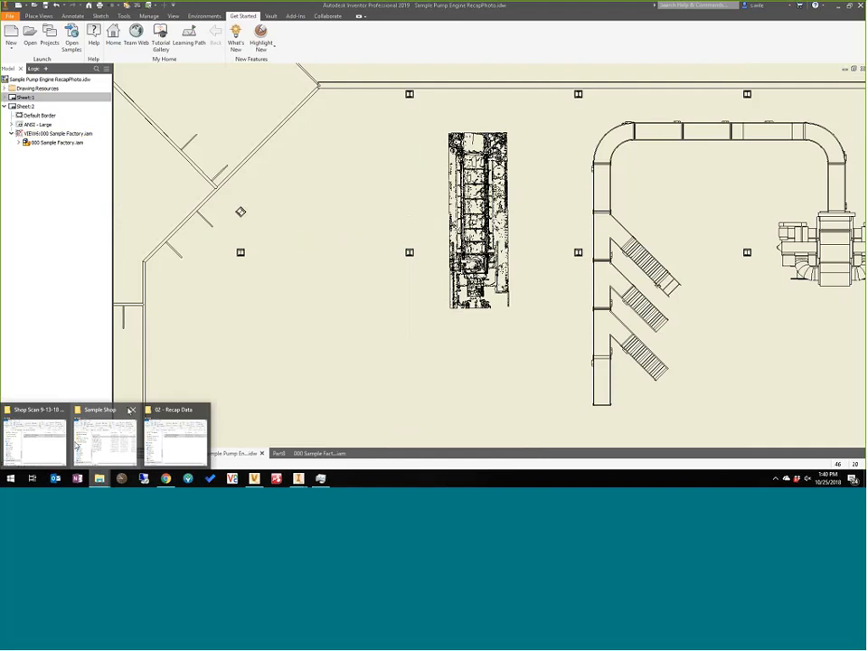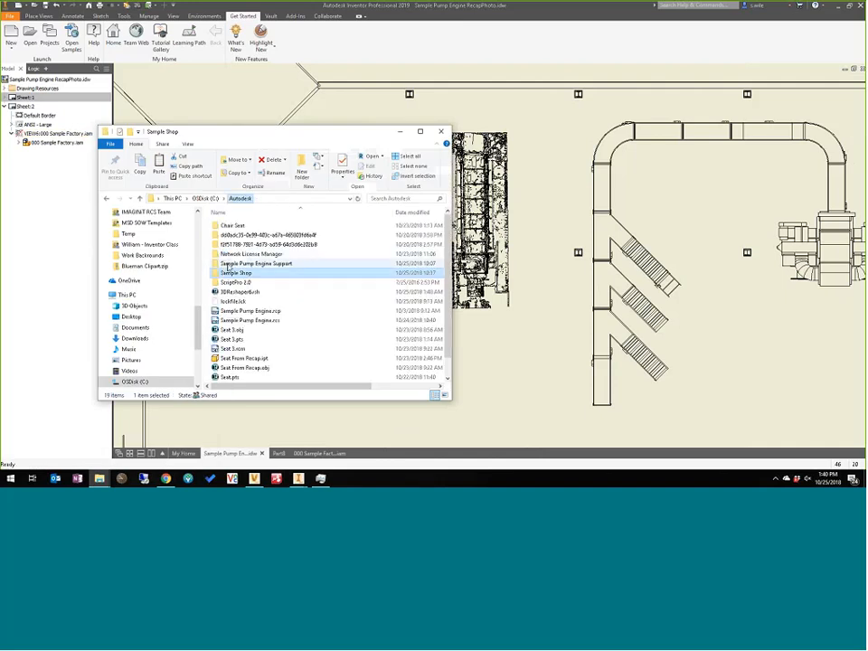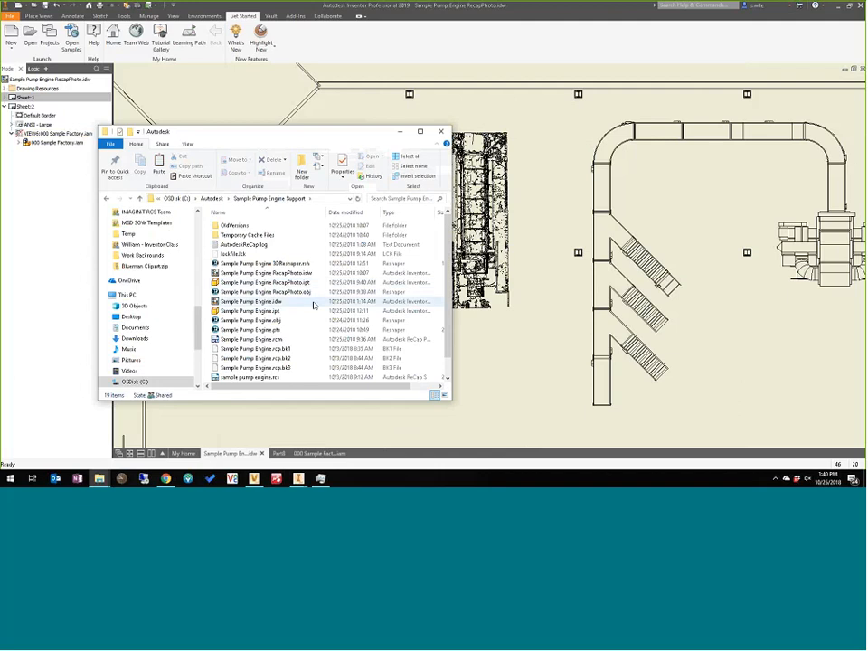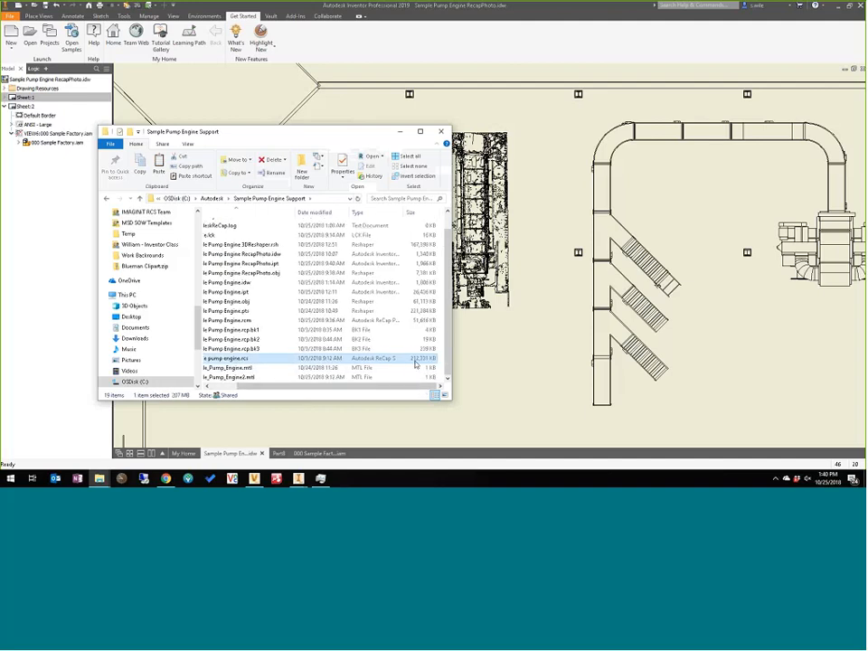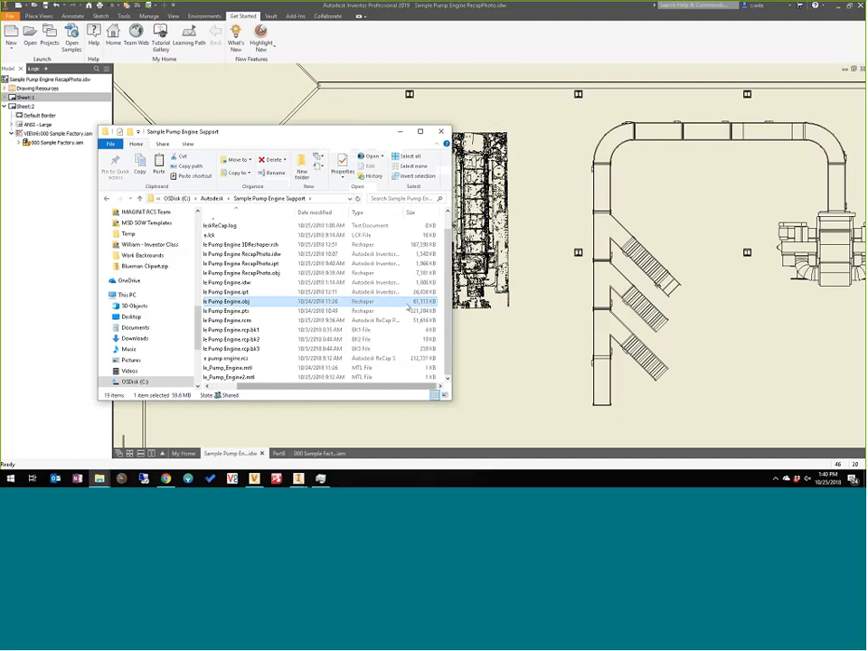Just for comparison's sake here, I'll show you. If I go to the sample pump room, here's the RCS. That's 212 meg. That's the point cloud. And this is the 1.2 million faces object.